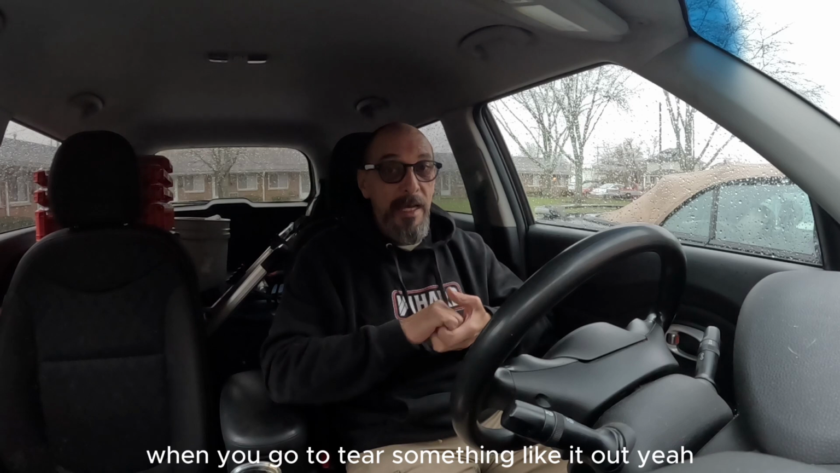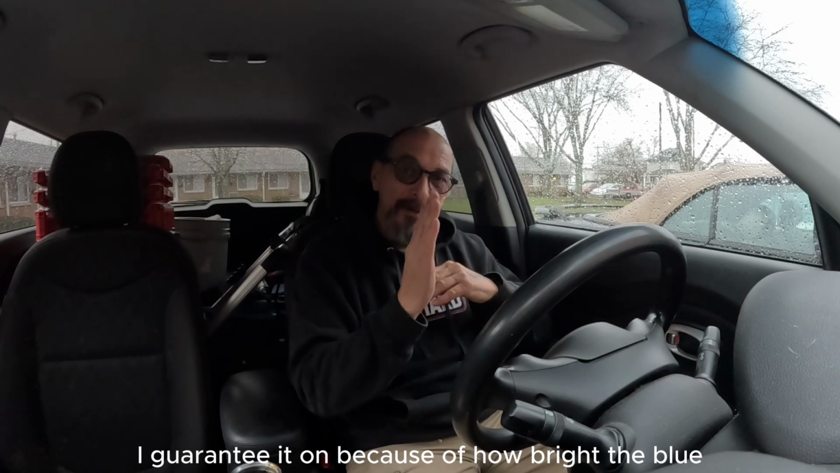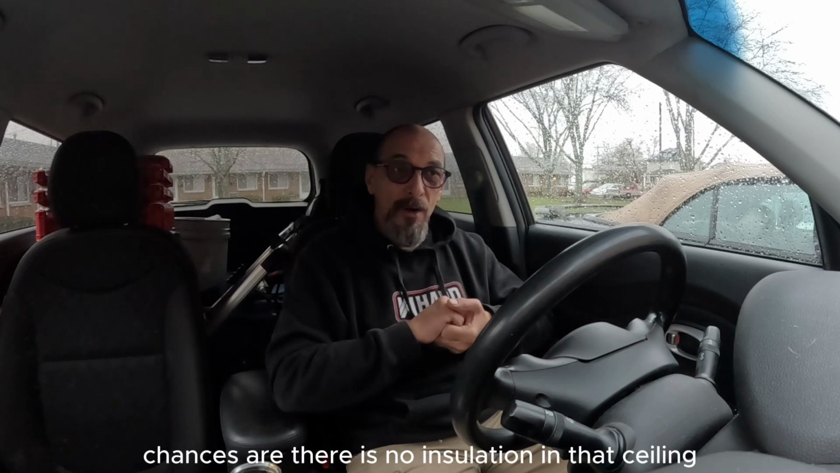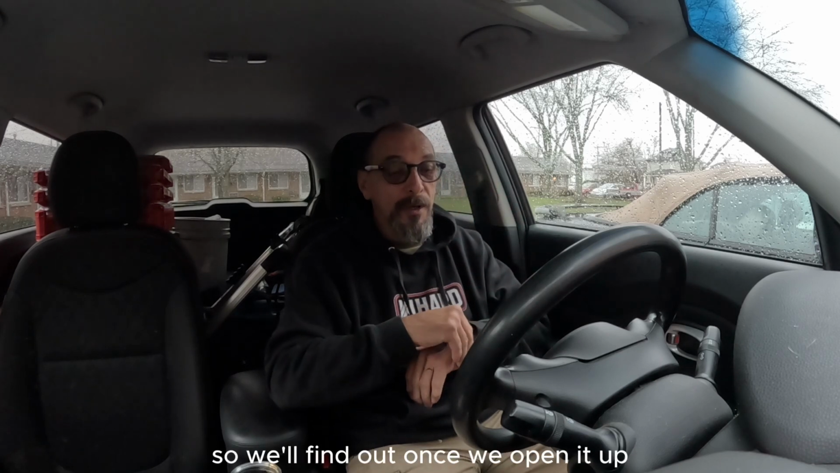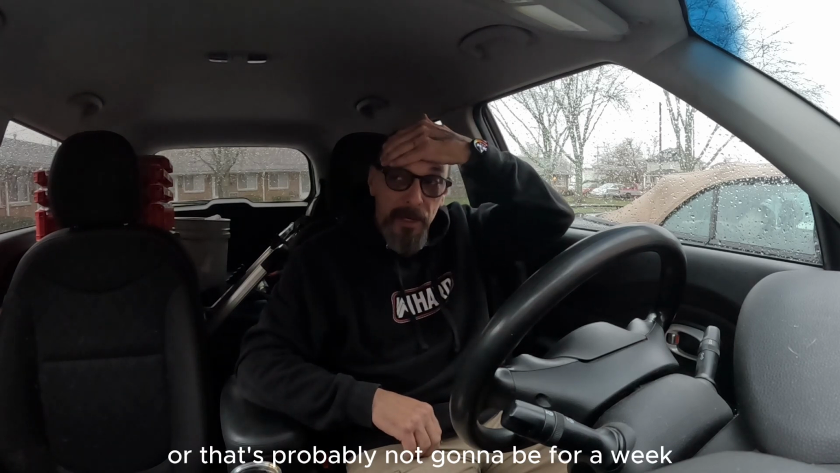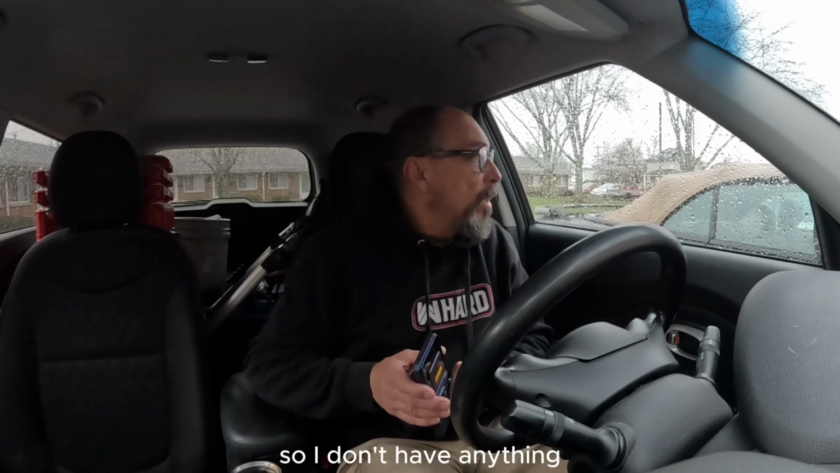When you go to tear something like that out, yeah, it's a freaking mess, because that's all blown in insulation. Chances are, I guarantee it. Because of how bright the blue is, chances are there is no insulation in that ceiling, because it's really freaking defined where that water is. So we'll find out once we open it up. Of course, that's probably not going to be for a week. There's no way I can get to that today. Plus, it's all wet anyways. And anyway, you know how that works. So I don't have anything.